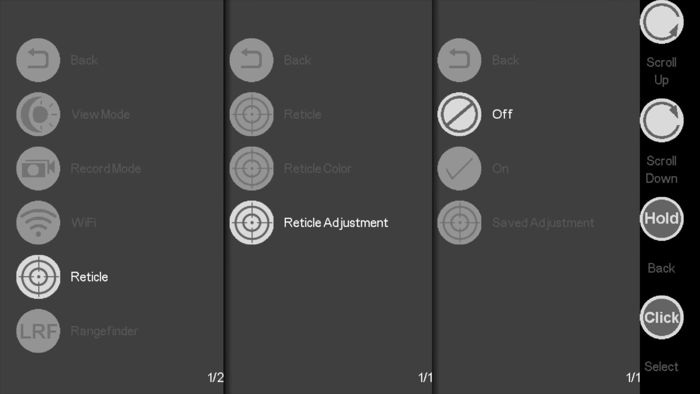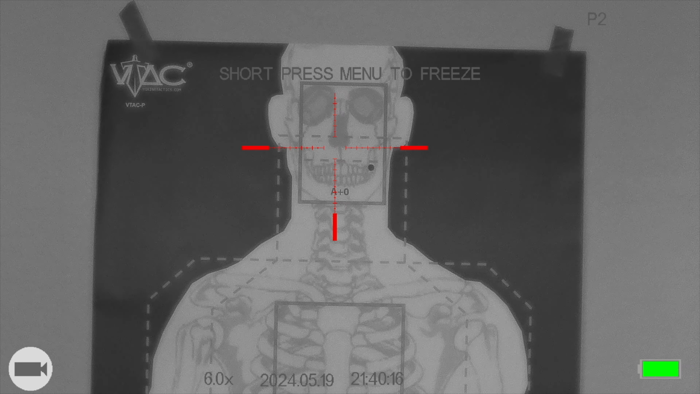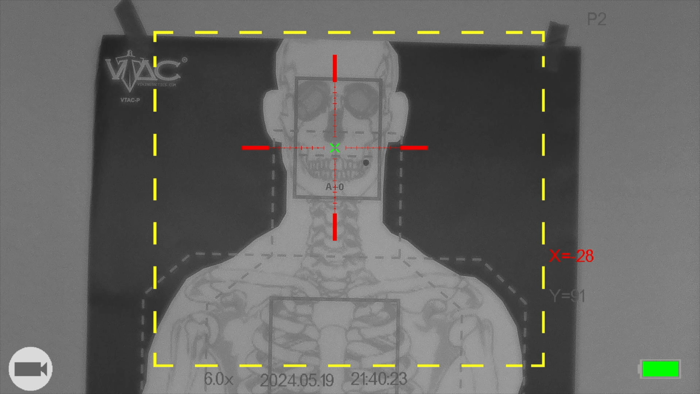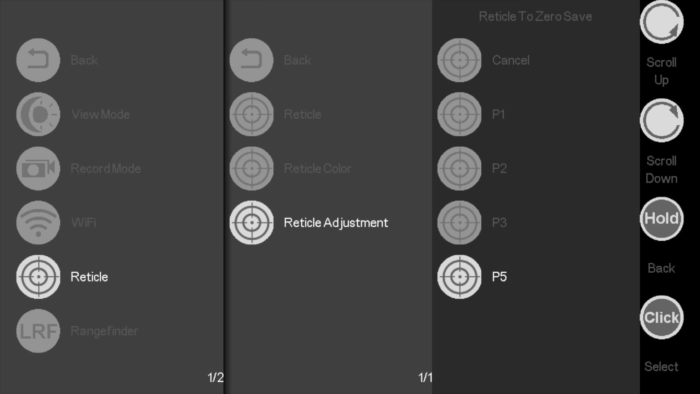The reticle adjustment feature is where this scope really makes target shooting a breeze. You essentially aim the crosshairs on your target, shoot a quick grouping, then using the device you place the crosshair back on your initial aim point, you freeze the camera, and you manually adjust your X and Y axis points to line the X over the bullet holes. Effectively, this is digitally adjusting your elevation and windage to that distance, but the coolest part is you can save this up to 5 times, so for example you could have one saved at 50 yards, one at 100 yards, and so on, giving you quick on-site target accuracy for various distances.